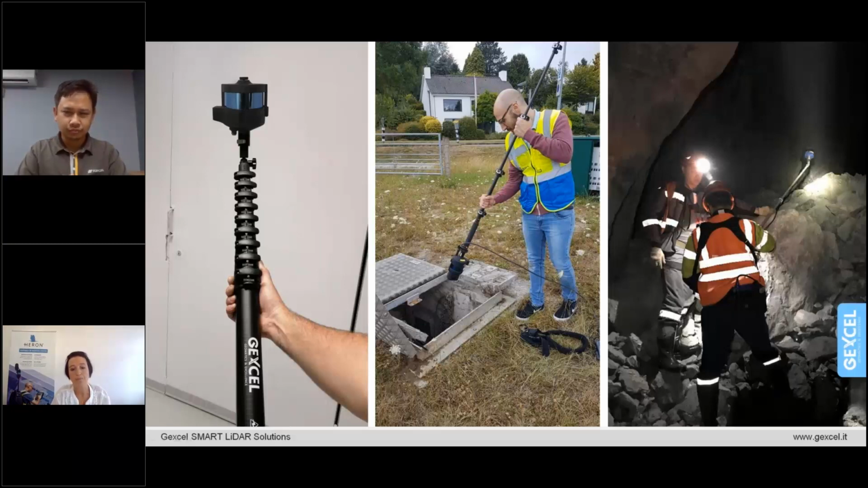So the versatility of HERON is also in the possibility to cover some parts that could be difficult in terms of accessibility. So thanks for giving us also this view of the HERON usage.